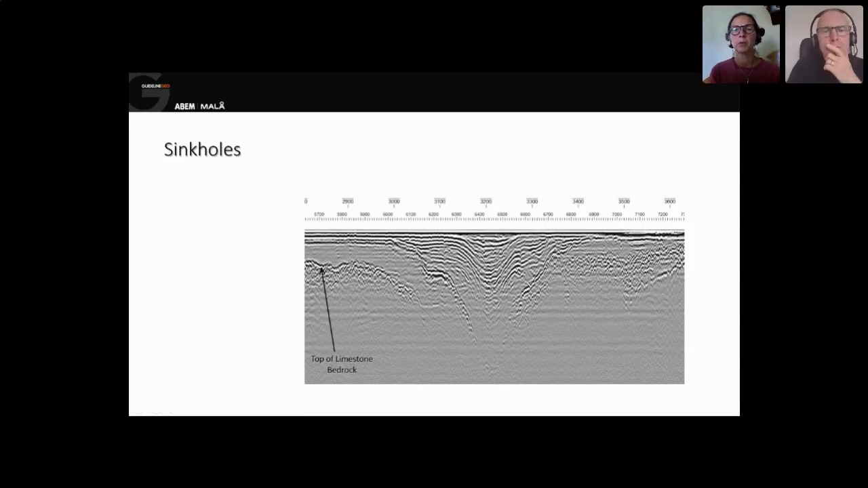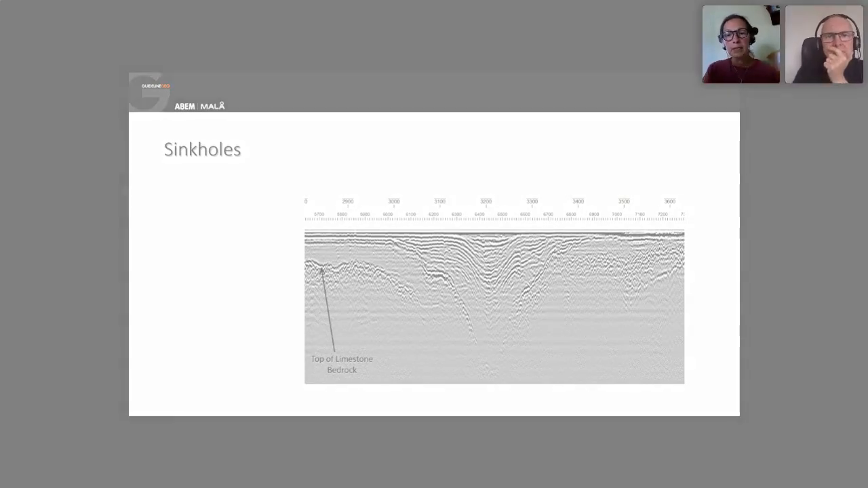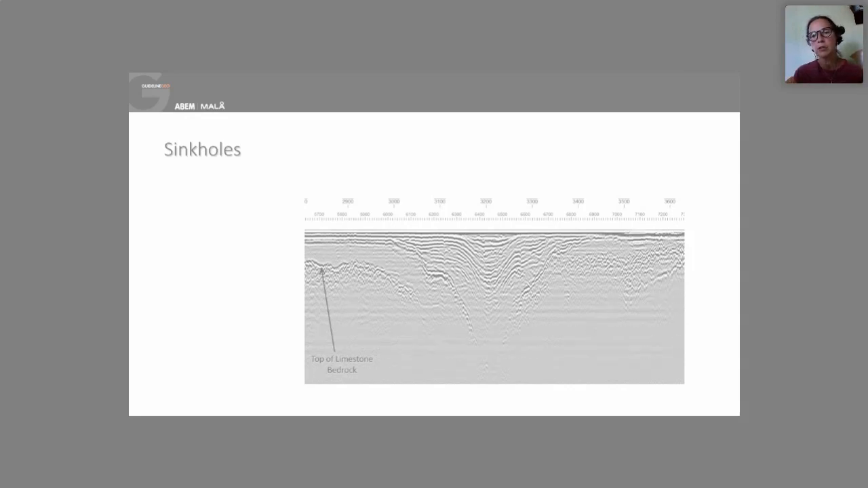Yes. This is a sinkhole in a limestone environment. We have the limestone down here, and then we have the soil layers creating these typical pits going down and down and down. So this layering indicates that the ground is collapsing.